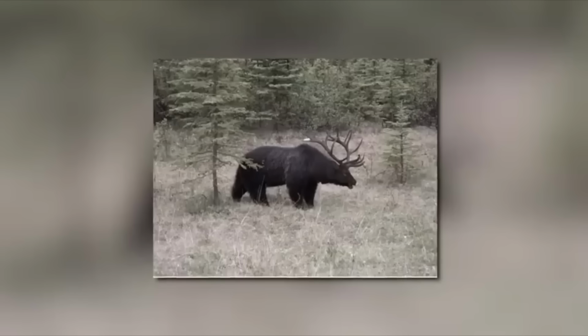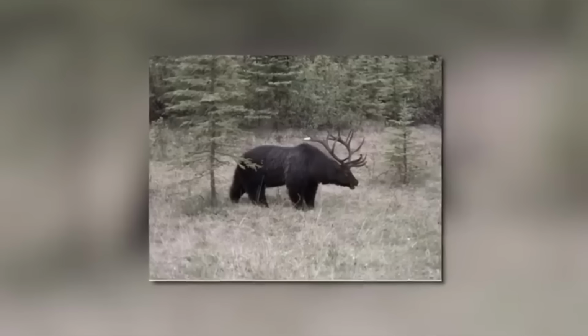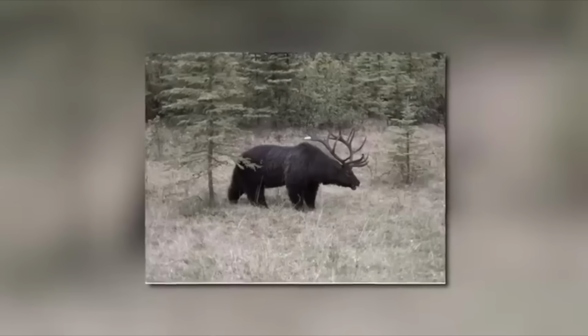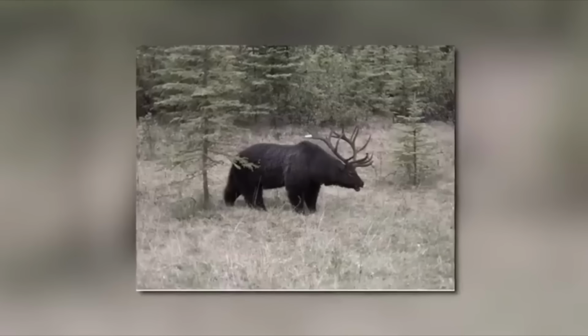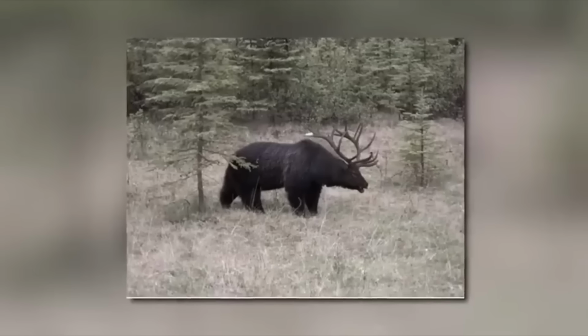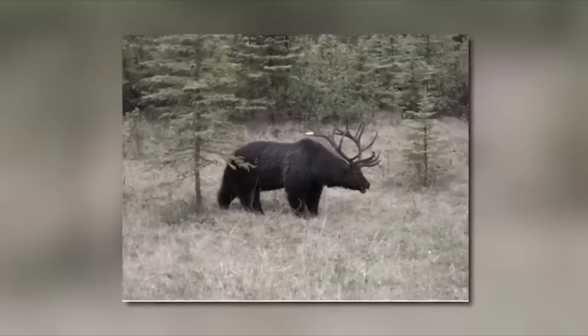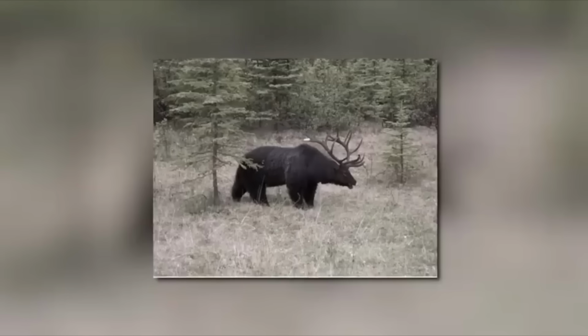The animal in the photograph is clearly a bear, but it has a set of large antlers, similar to those of an elk growing from its head. The antlers appear to be fully grown and well-formed, which has led some experts to believe that the animal is not a genetic mutation or a hoax, but an actual hybrid of a bear and an elk.